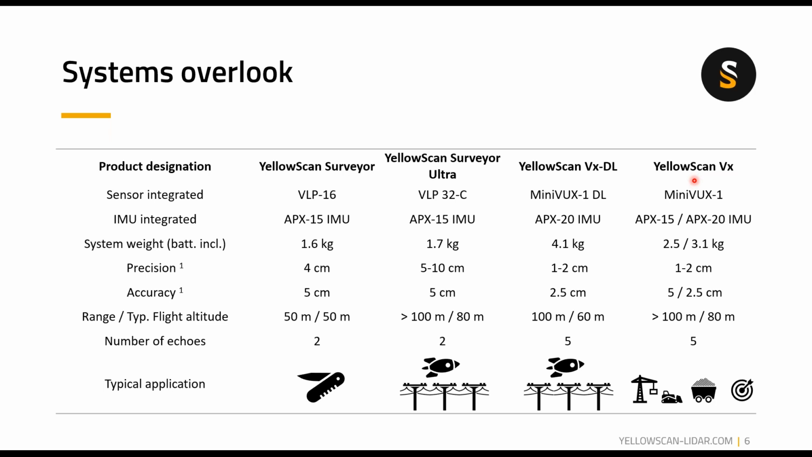On the other side, the VX20 will give you a system weight of 3.1 kilograms with the battery, still have that precision of 1 to 2 centimeters, but because you have that higher grade IMU, you will have a better accuracy of 2.5 centimeters. Typically, you want to fly this system at 80 meters, and the range of the sensor itself is more than 100 meters. We'll see the consequence of that.